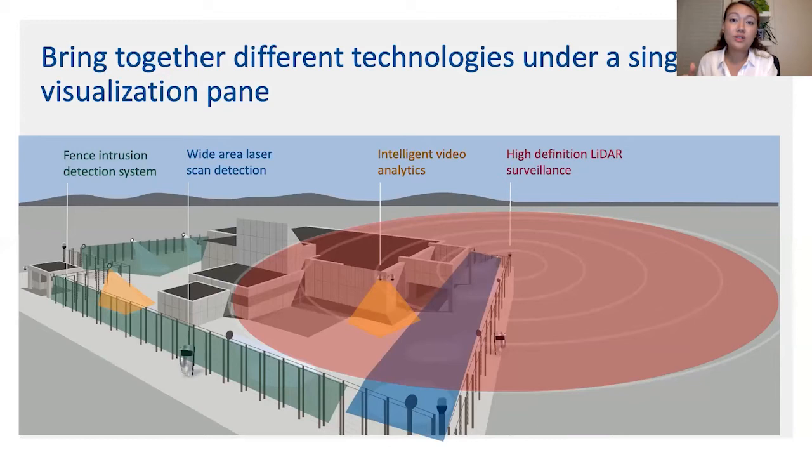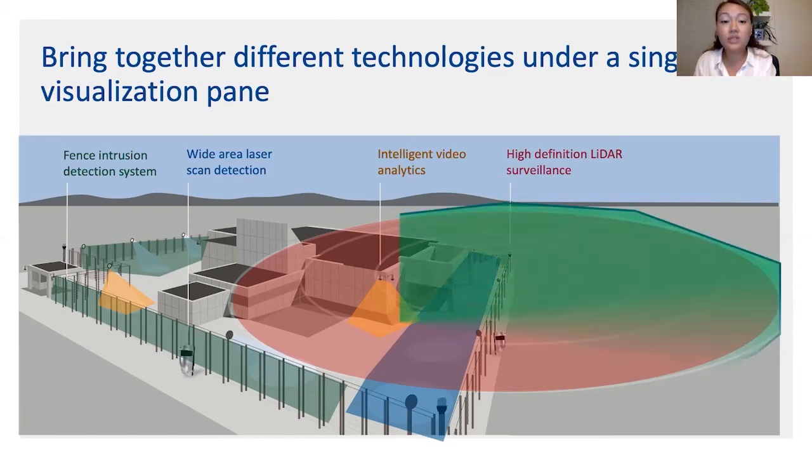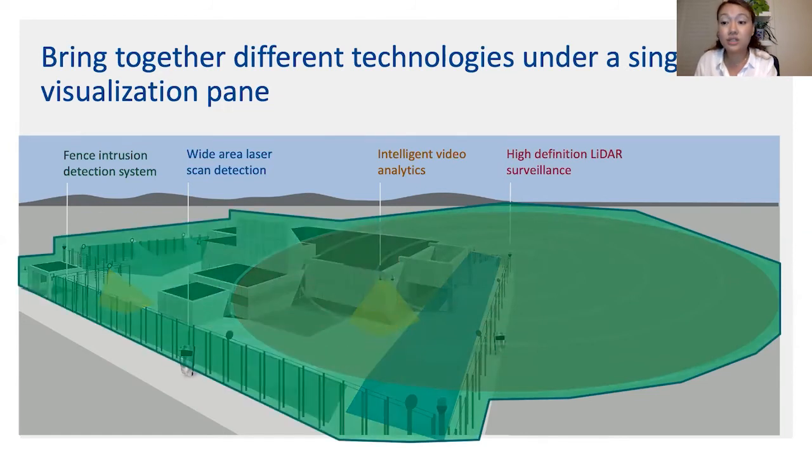So this challenge that they're facing was essentially what led us to create RSA. We recognized that this was a recurring issue that many of our existing customers face. So with RSA, what we intended to do was bring together all of these different standalone intrusion detection technologies under a single management system, to provide you with one visualization pane to manage your security and operations.